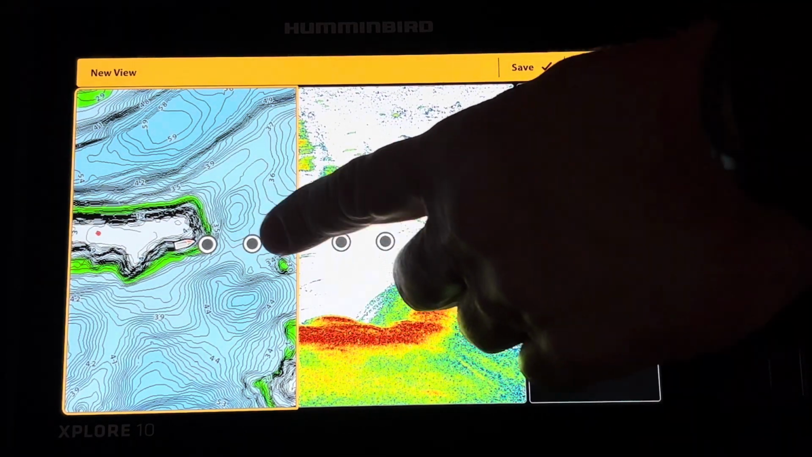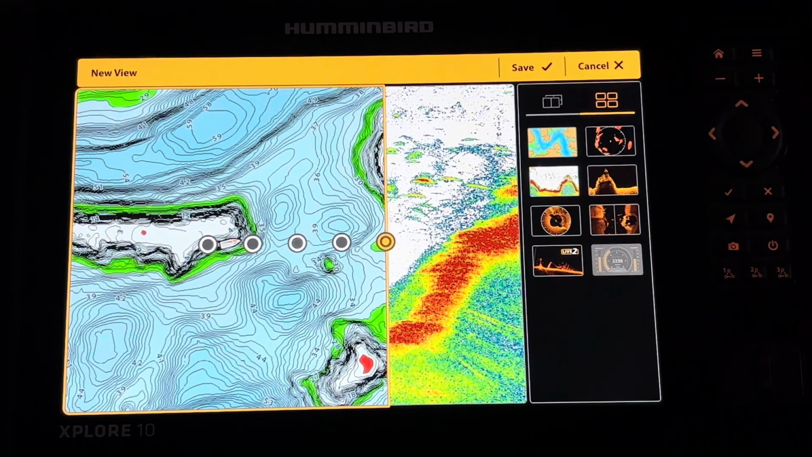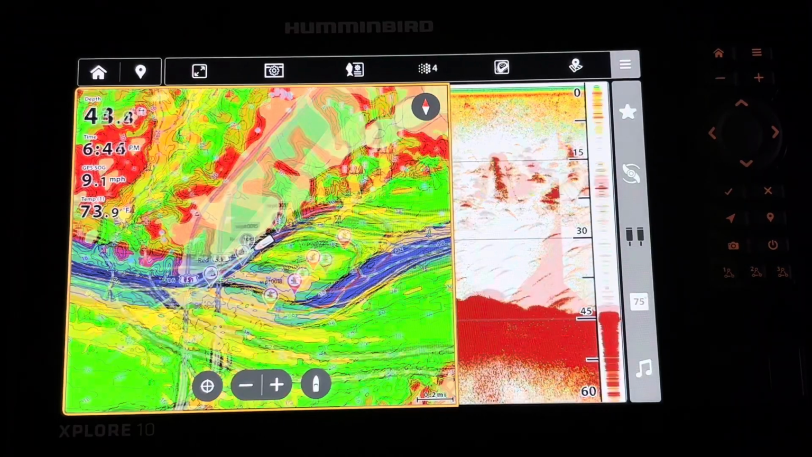And if I wanted to make my map bigger while I was navigating, yet still have 2D for what I'm driving, you can see that now I've created a custom view. I'm going to save that, and there it is.